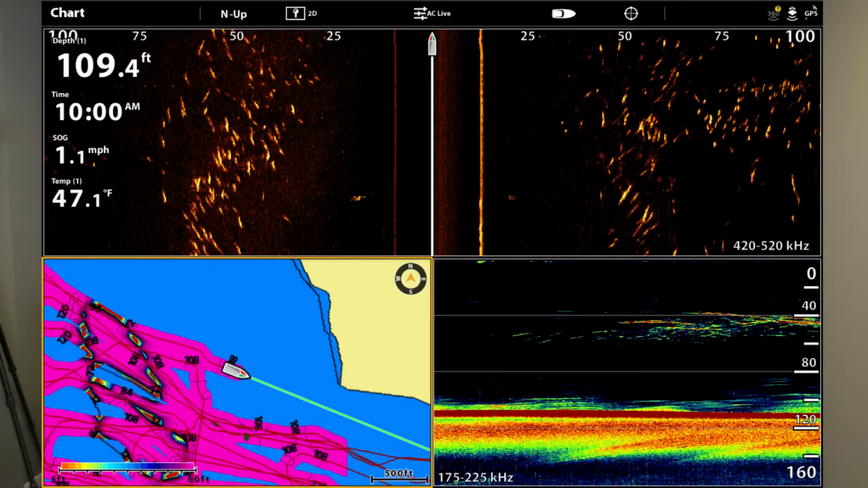Couple things that I know from this image. It's 47.1 degrees, so it's pretty cold water. That's generally surface fishing when it comes to kokanee, at least in my area. I know some of the other guys that fish some of the deeper lakes, the warmer water is down below, so they're fishing much deeper.